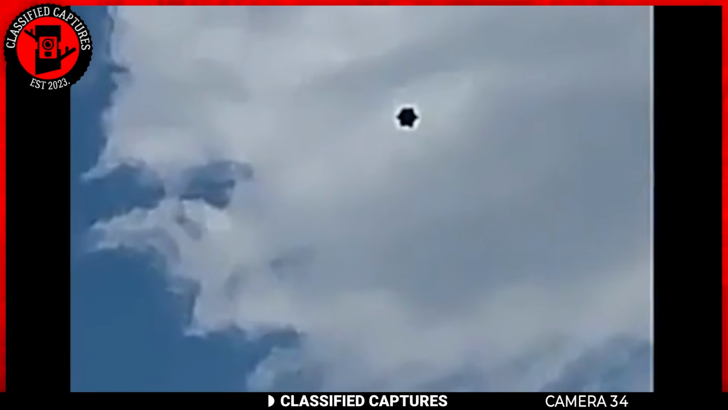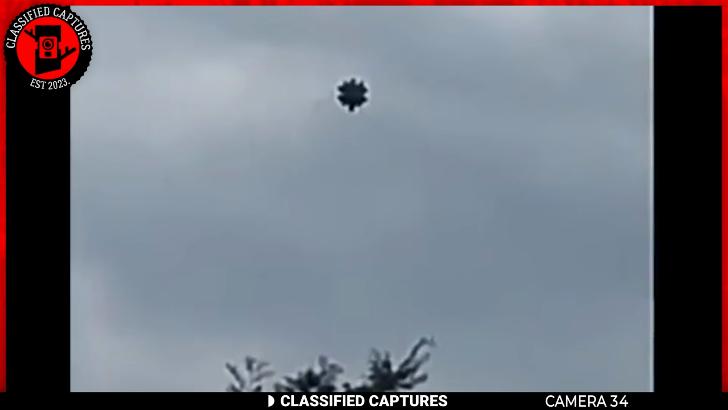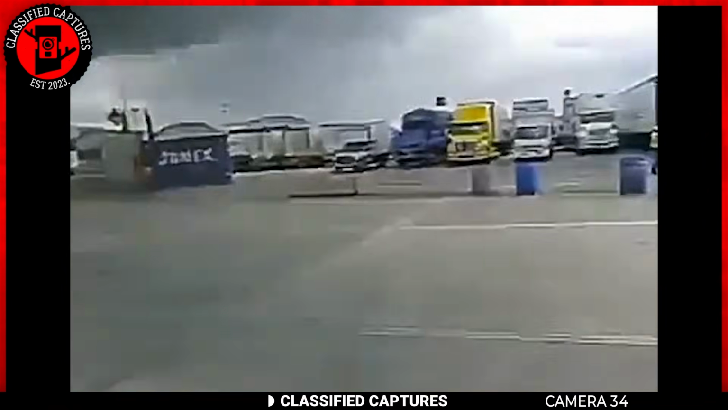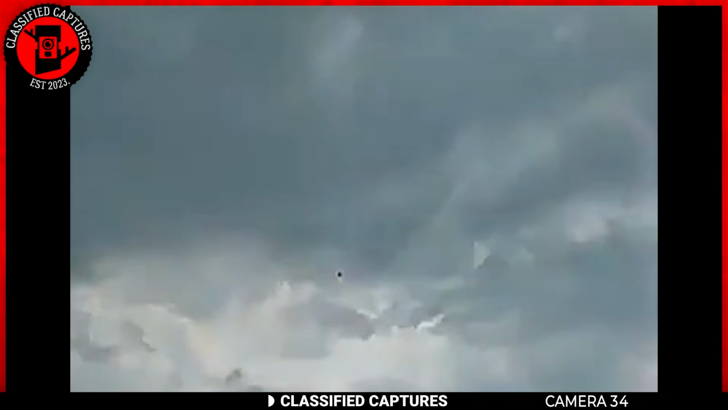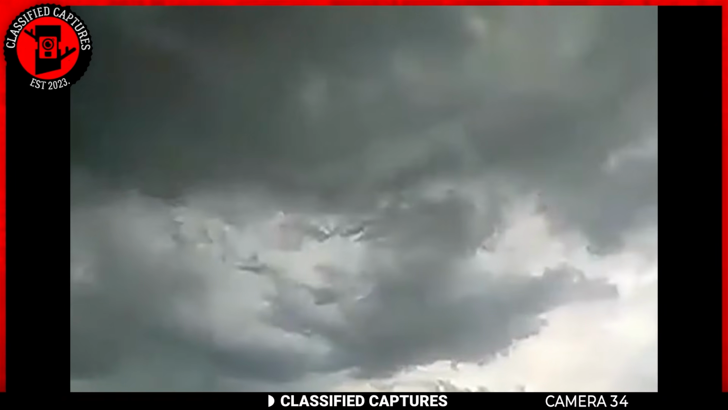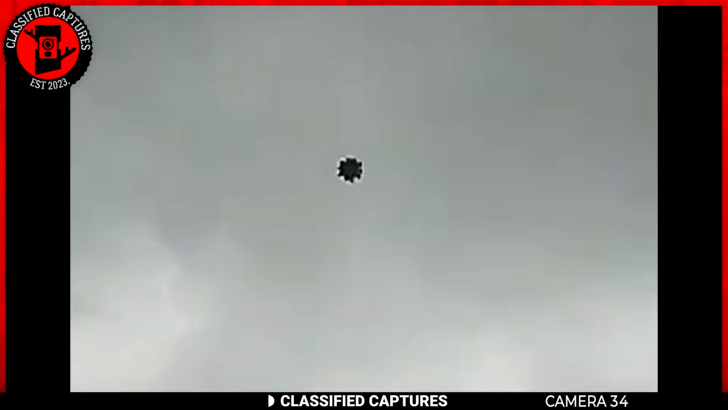Next, we set our gaze on Mexico in the year 2021. You see it too, don't you? It appears to be some black craft or structure capable of levitating. The individuals filming were in their cars when they noticed the strange object in the sky. Seeing it, they then decided to film. And it's not one person filming, but multiple individuals, which is meant to allude to the fact that this is genuine. Let's assume it is genuine for one moment.